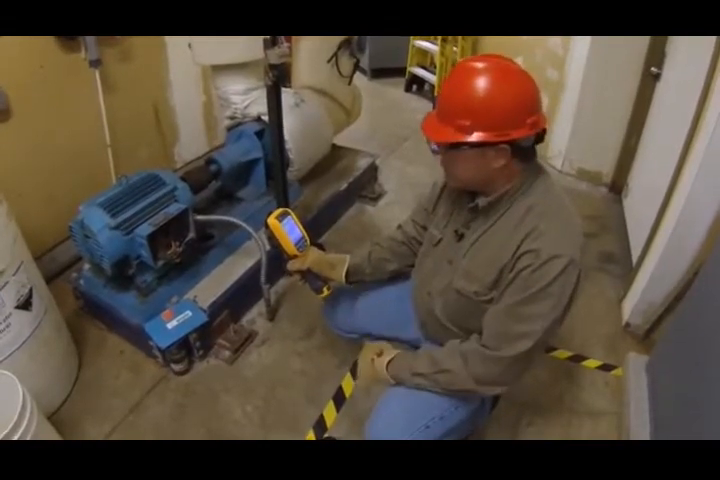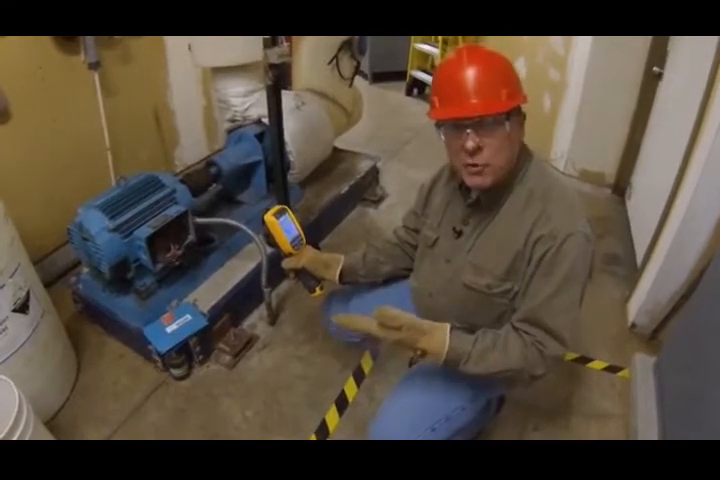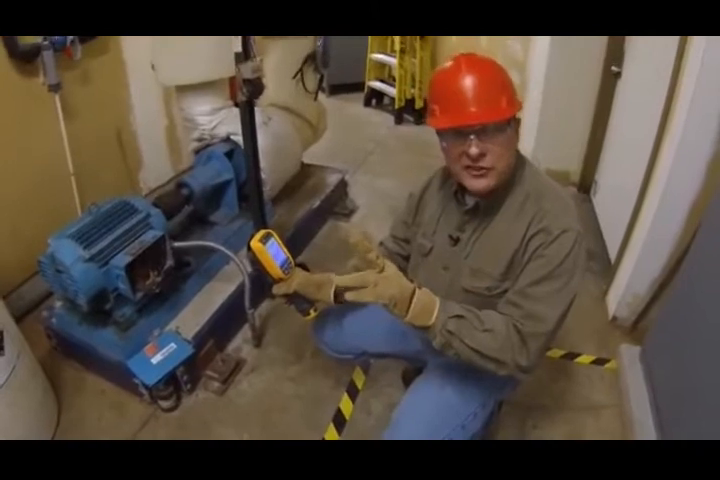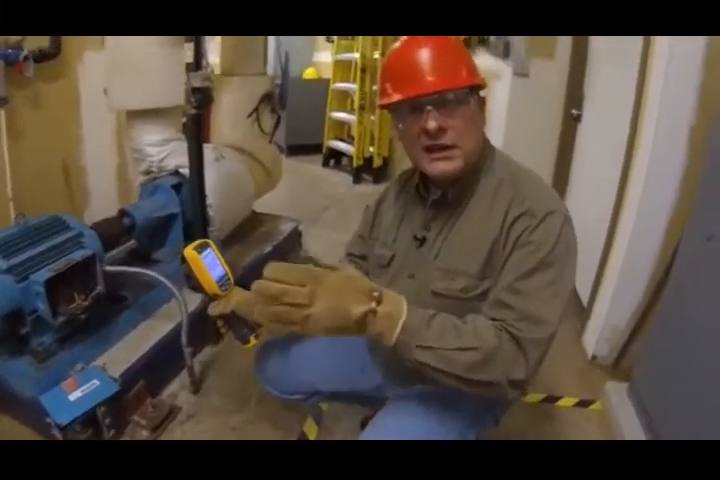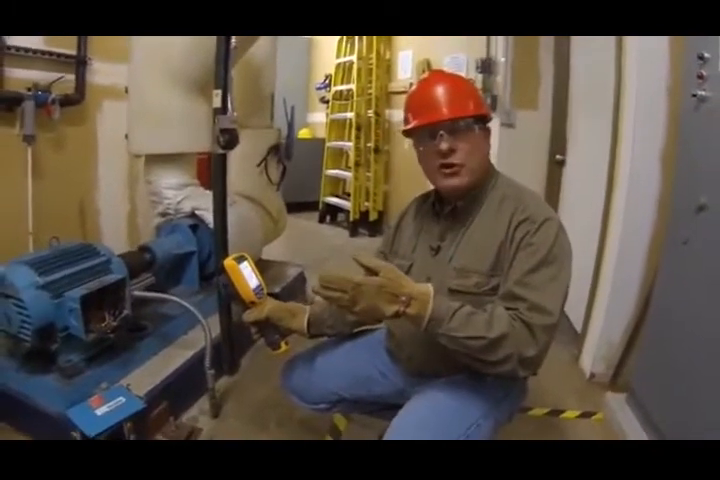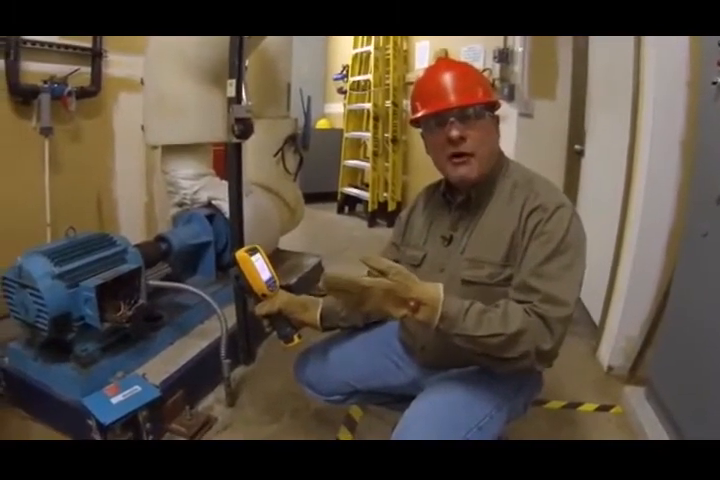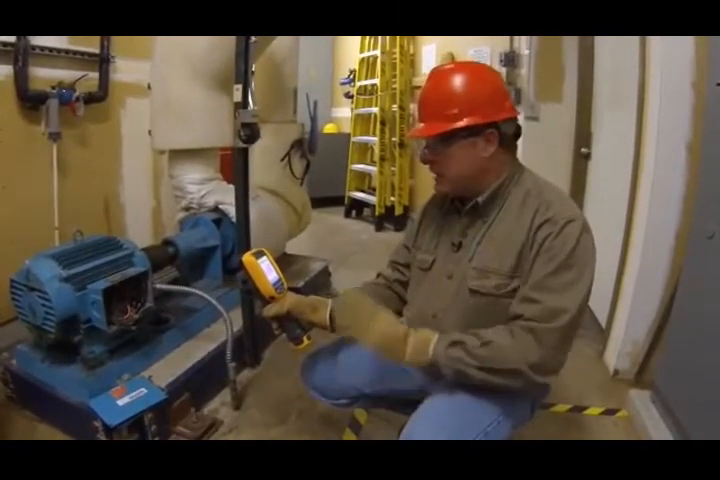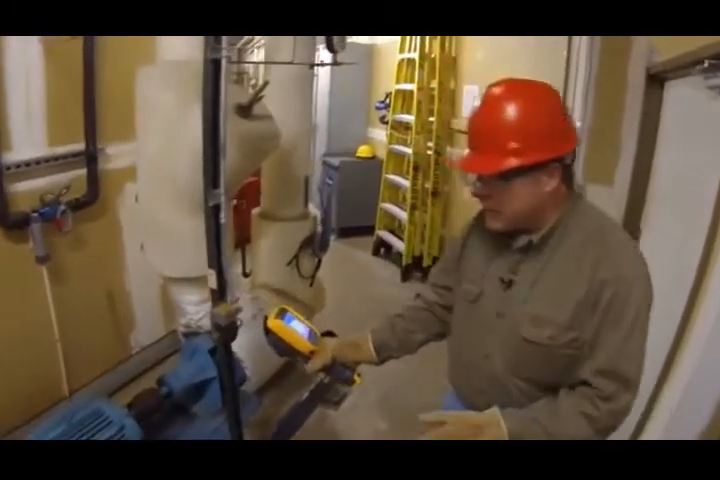I'm not seeing anything there. You know, a single phasing motor may be operational and may be working, but you're going to see two of the phases significantly warmer than the one that was shut out. Okay, it'll be a lot cooler, and that motor will start overheating. It will actually draw more power just to try to keep running. So definitely look out for things like that. No issues there.